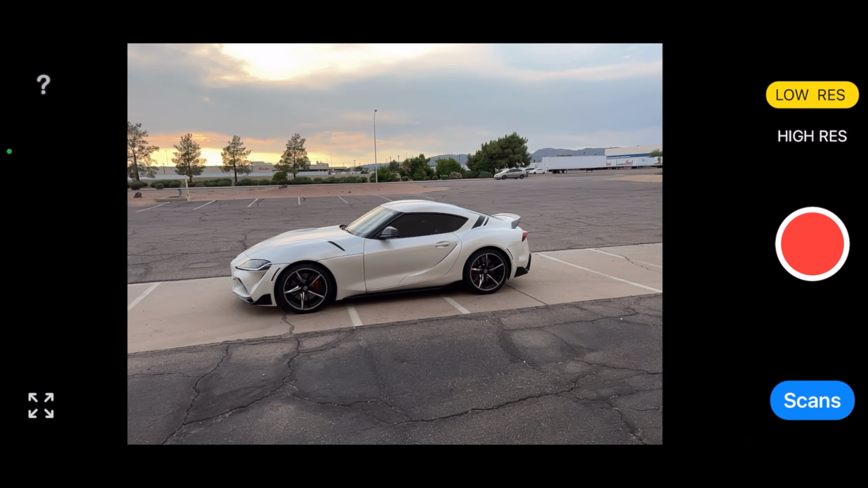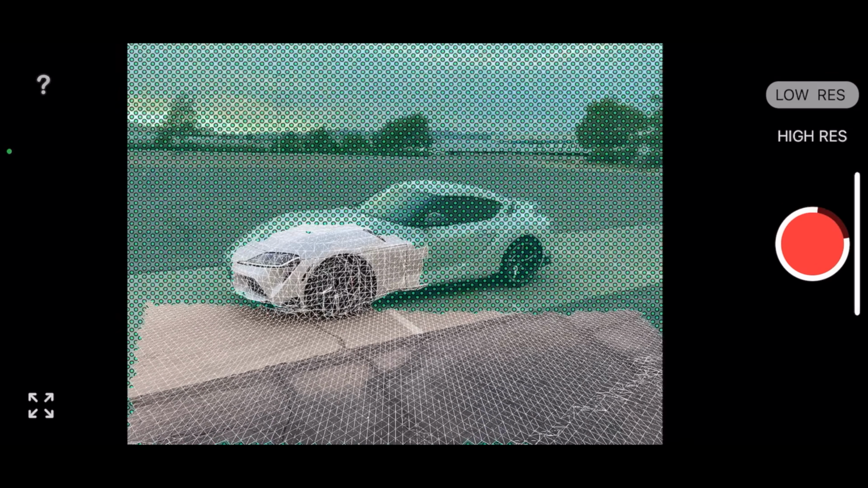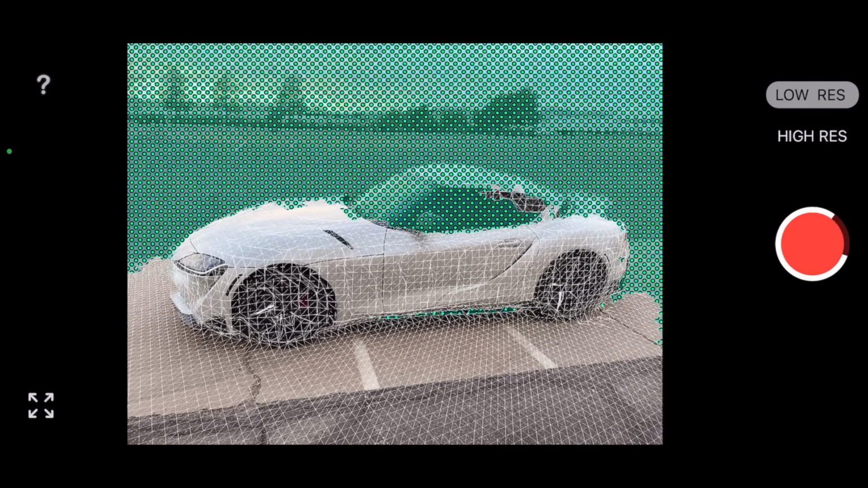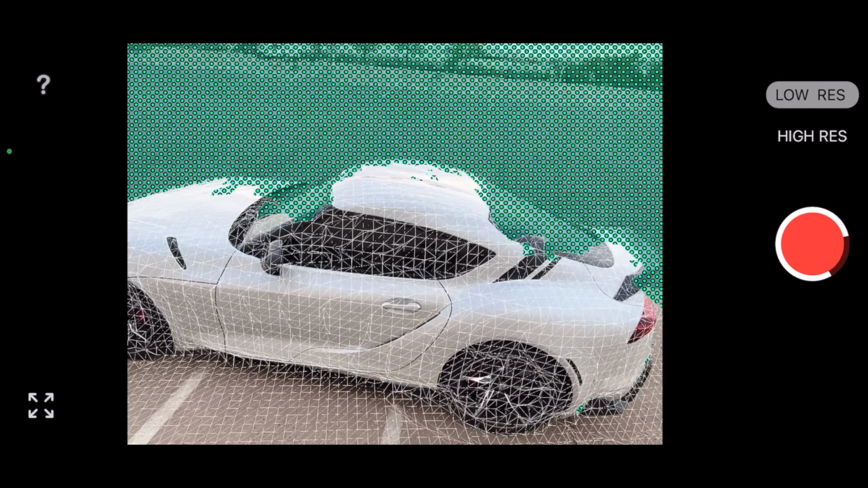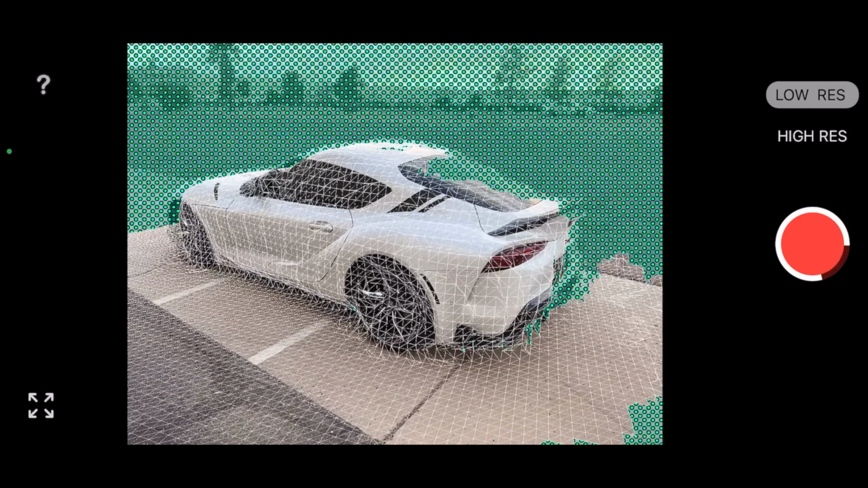Today we're looking at the iPhone 13 Pro and its LiDAR scanning technology. Now I did this exact same video a year ago with the iPhone 12 Pro, and basically the difference is the iPhone 13 Pro versus the 12 Pro, and then the app is the same app but it's been greatly updated. So as soon as you start scanning, you'll start with the low res option. They recommend that for large objects, as you see here.